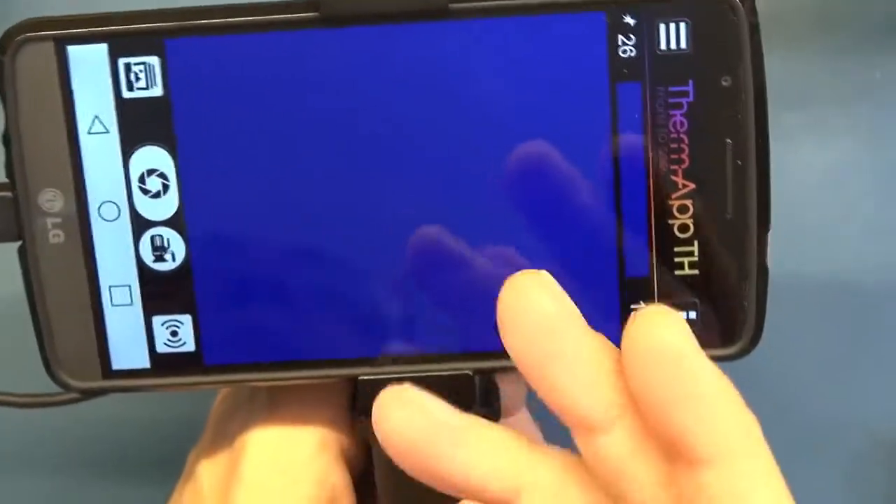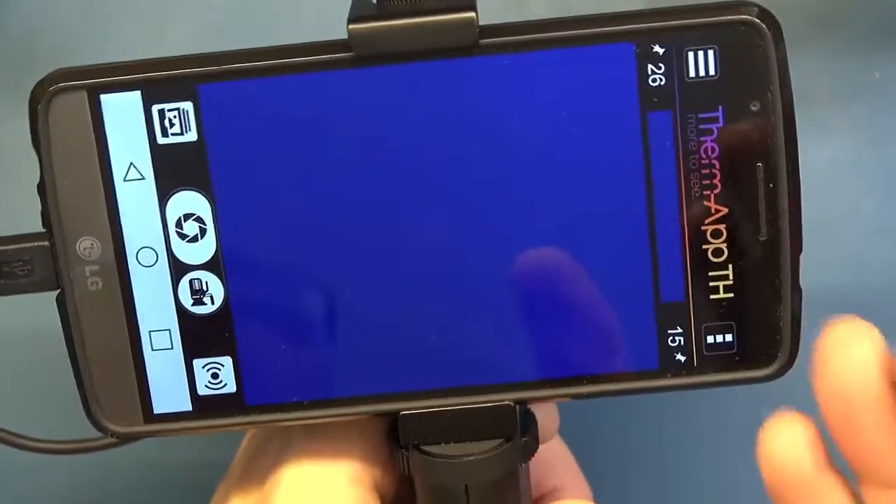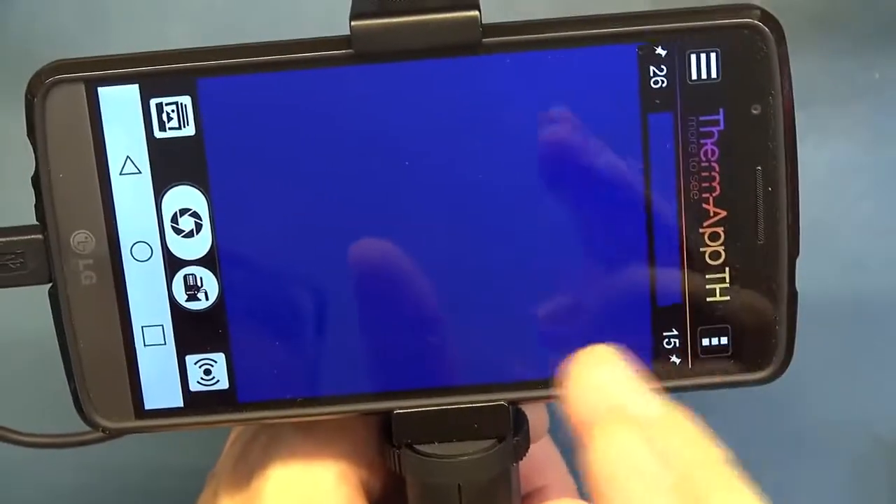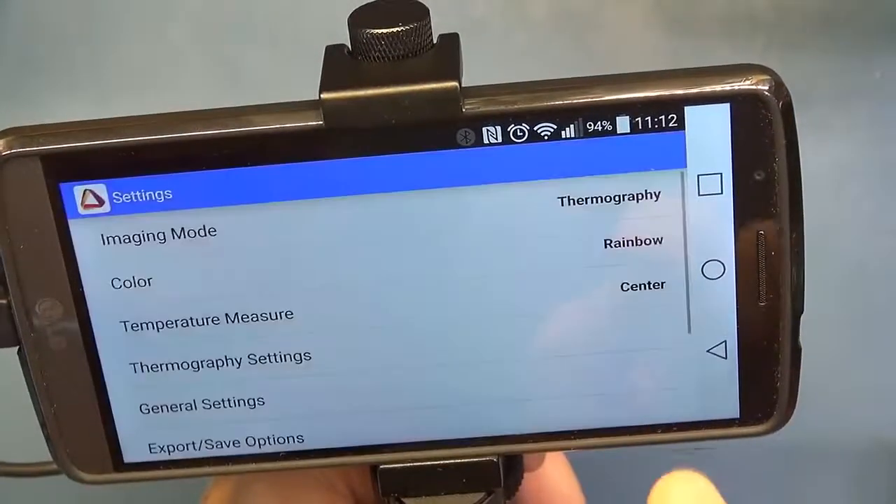Now the other powerful feature of having a camera like this, Opgal also have an open API so that developers can develop their own applications. So if there's a company with their own specific application where they want to make use of the hardware but write their own application, they're able to do that as well. So that's another powerful feature. We'll turn the target back on.